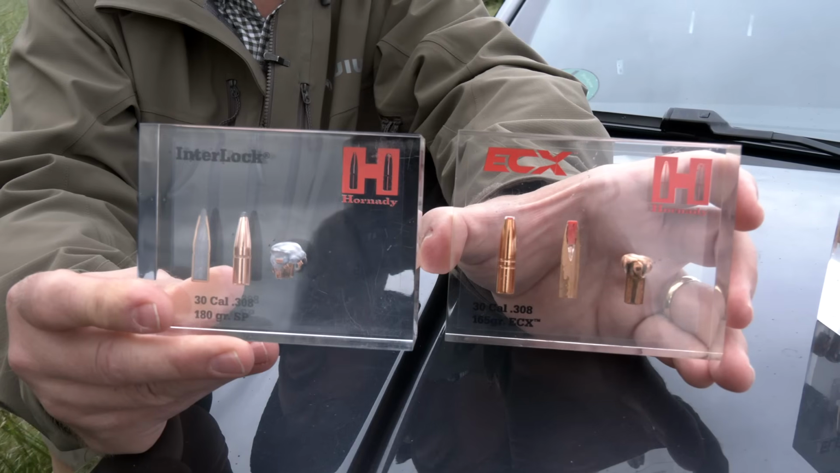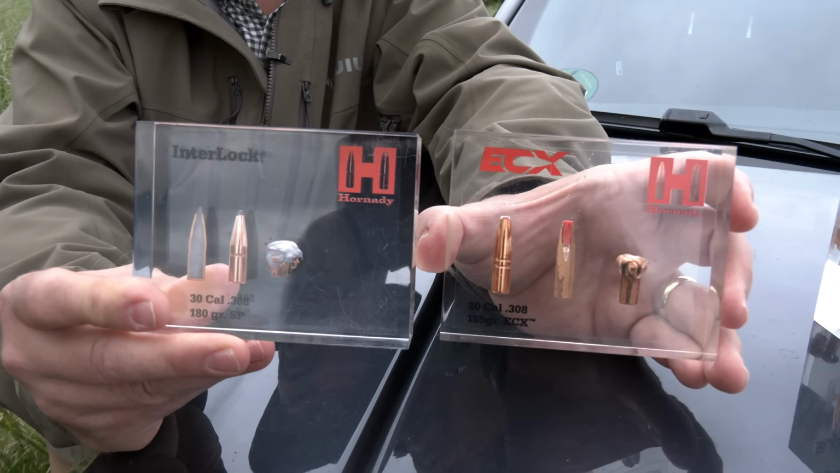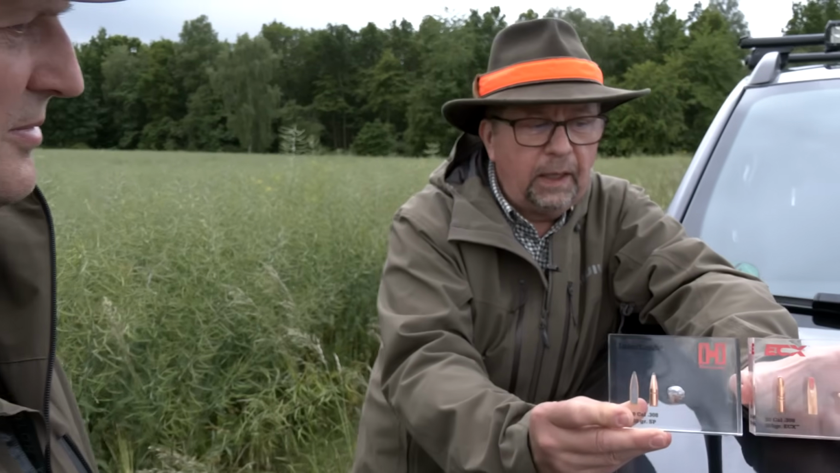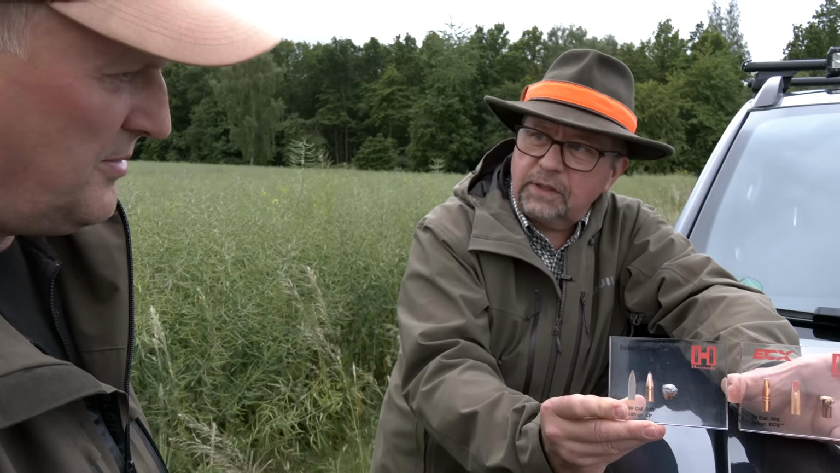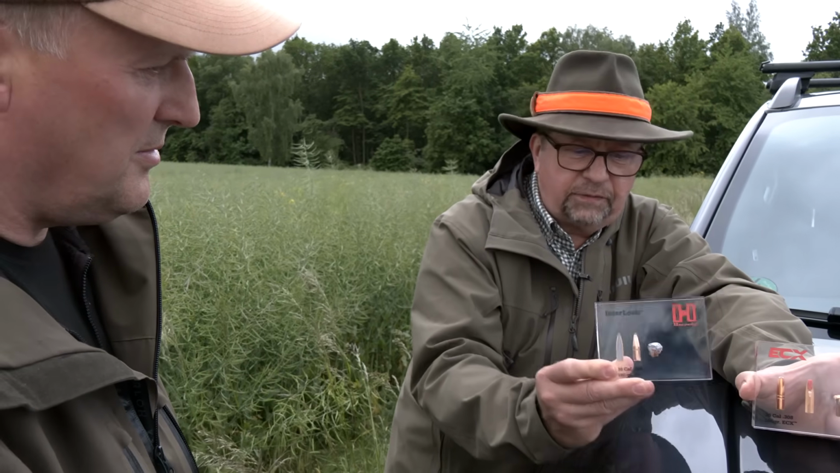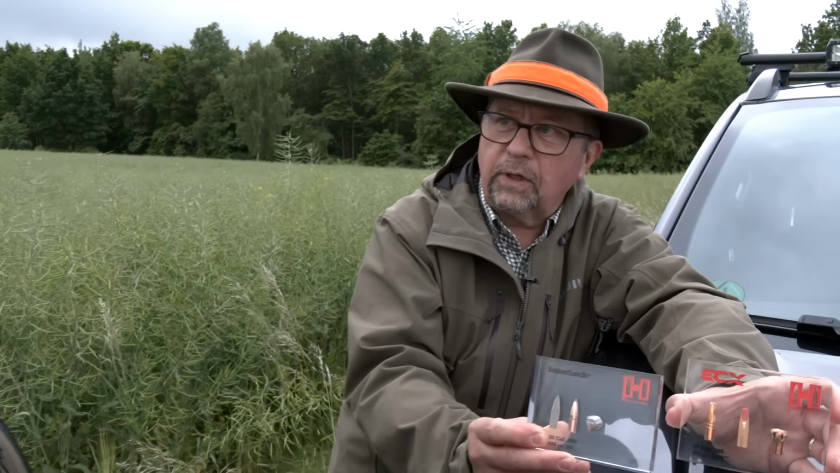So that would be, I think, the number one concern. I always call it as close to a lead bullet as possible. Normally non-lead bullets need higher impact speed to perform, about 100 meters per second more, roughly as a rule of thumb. But the ECX is a different animal. It really expands at the same impact velocities as a lead bullet, and creates a similar cavity in the animal.